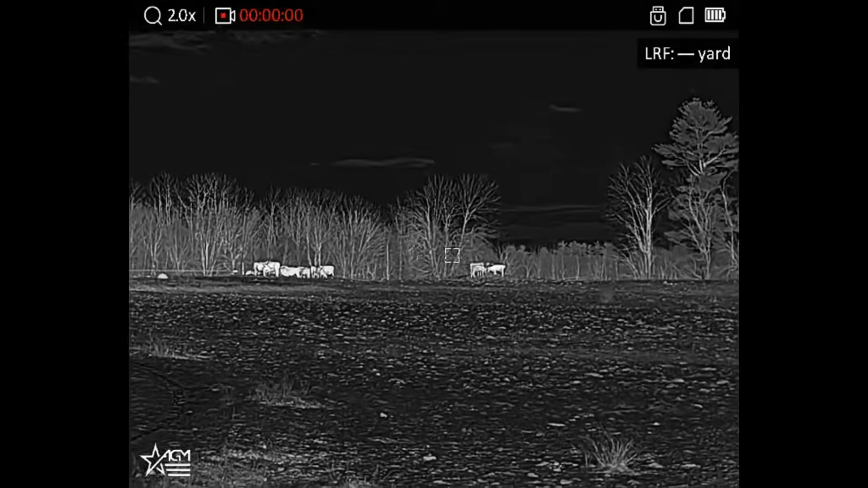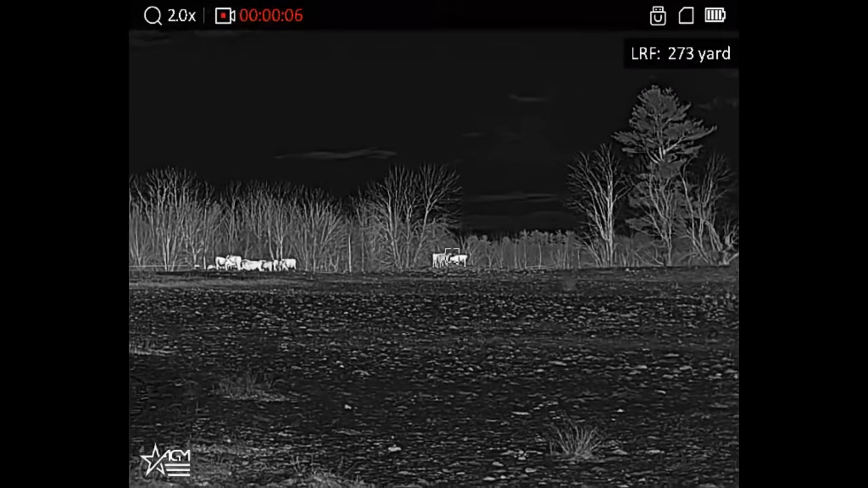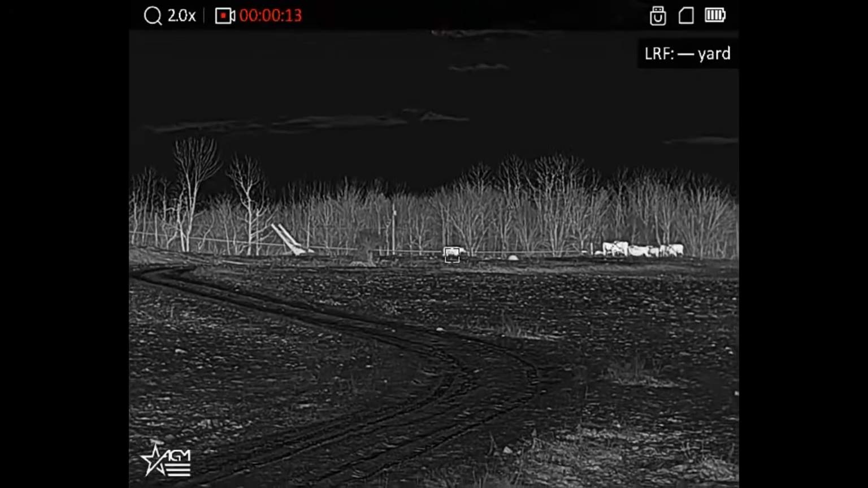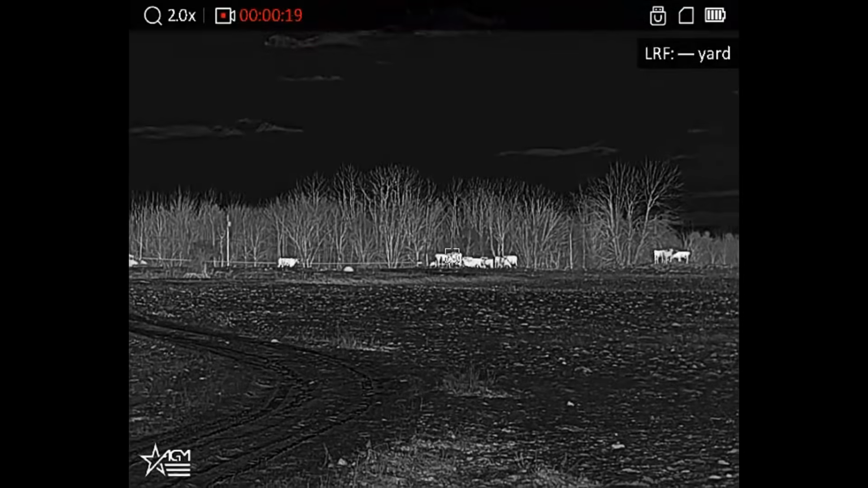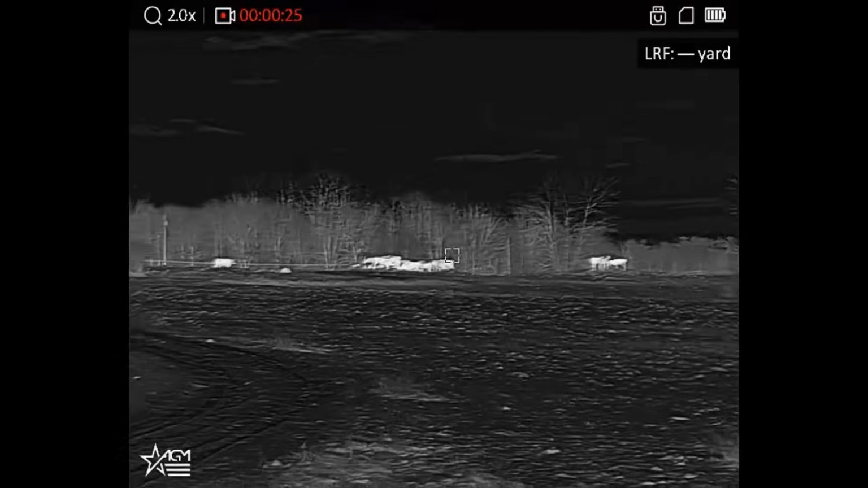All right, those cows there are at 275 yards. That lone soldier up there is 295. These ones in the middle, 264. Pretty darn good.